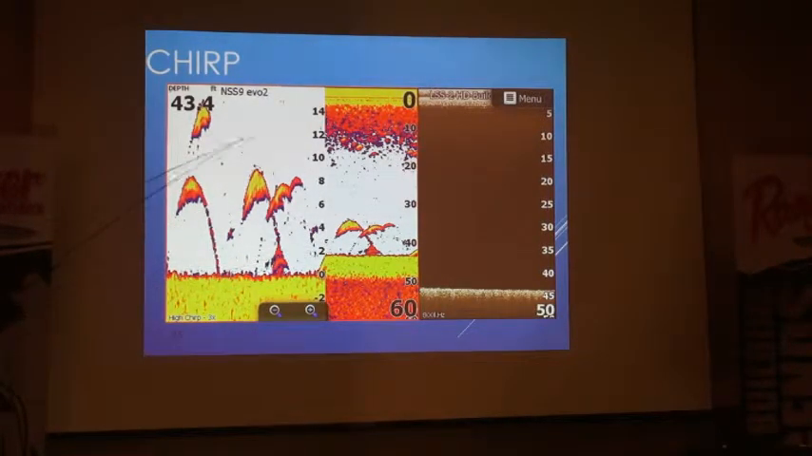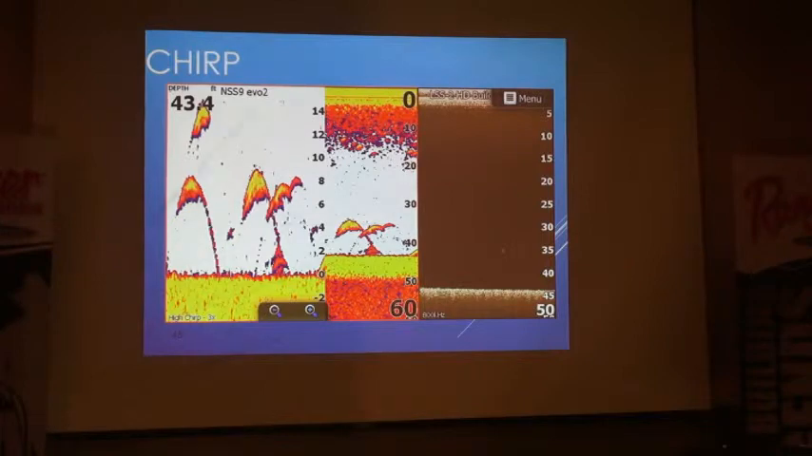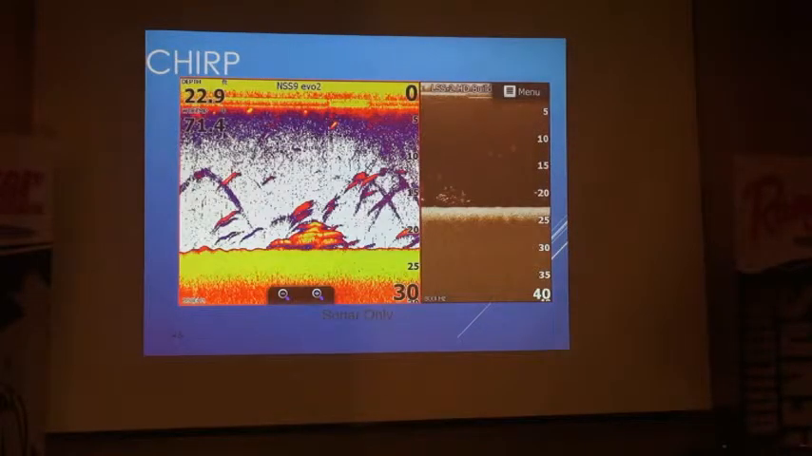The fish marks, this is just a zoomed-in version. Fish marks are very clear. There's not a lot of disturbance down there where it's going to be blobbed together. It has better target separation. You can use less power and show a better image. Same with this picture here, showing a bunch of fish piled together. It's a little bit easier to distinguish. It's not a fix-all, but it's definitely something that shows up a little bit clearer.